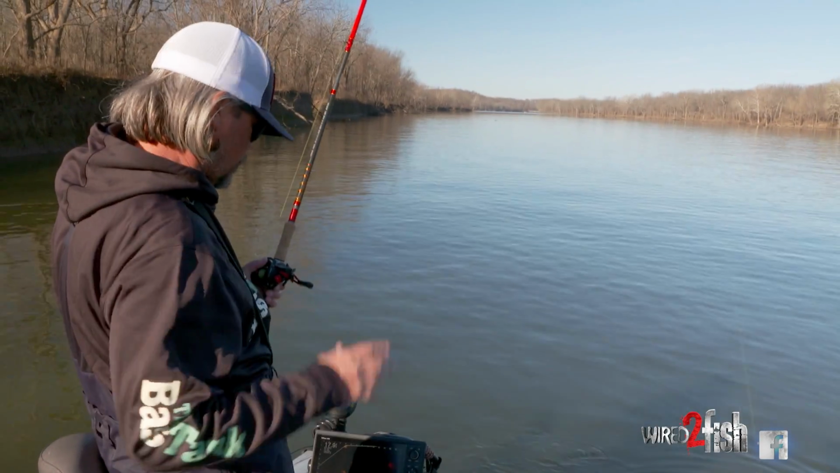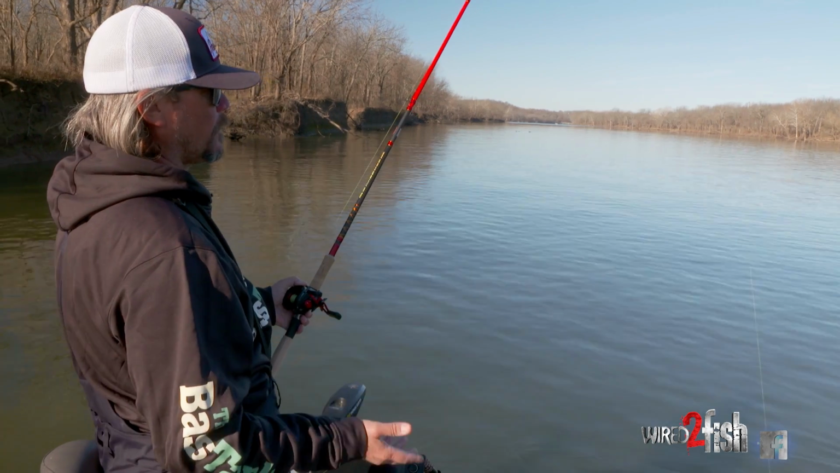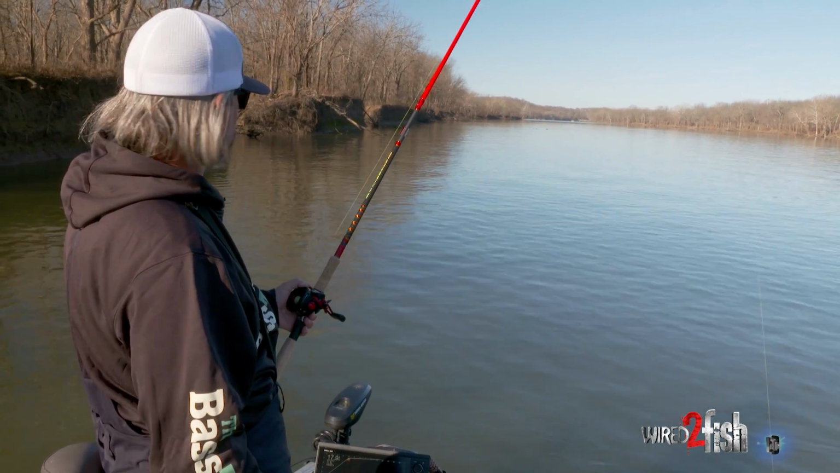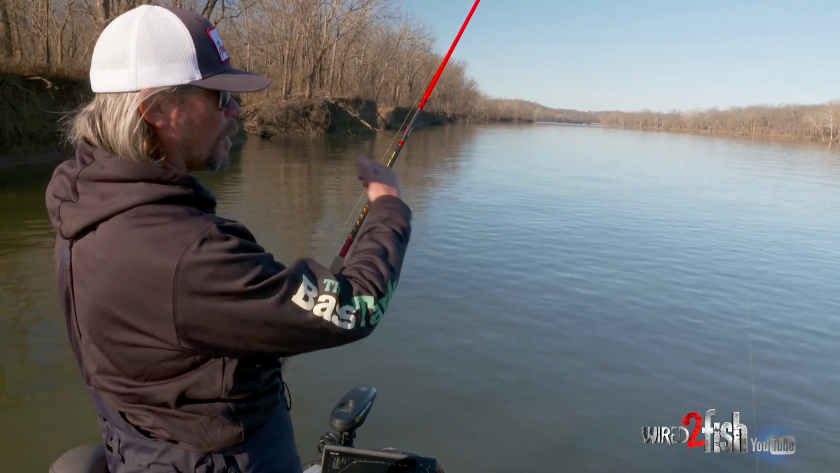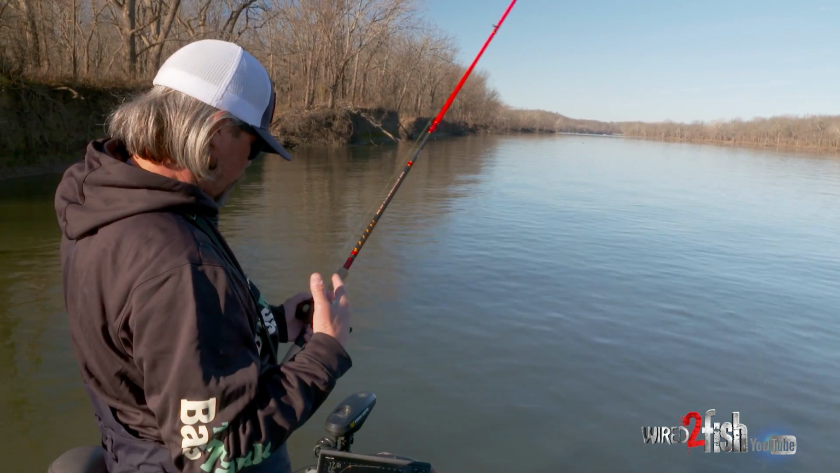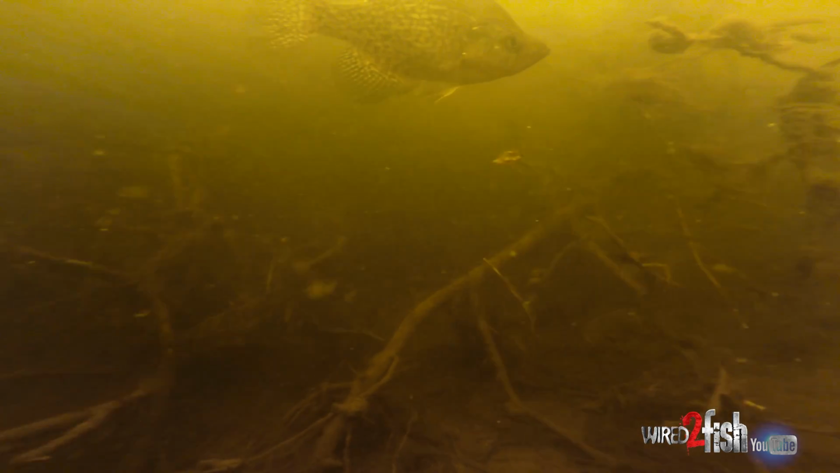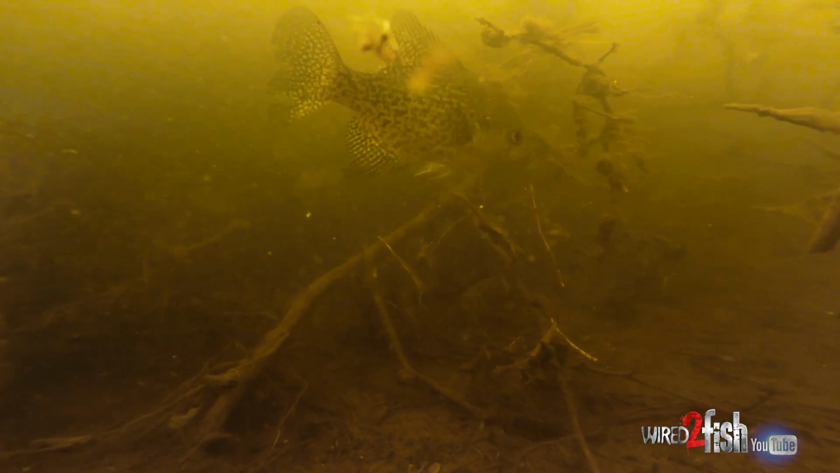Now these fish are deeper, they're not as spooky, but if you get in less than 12 or 13 feet and you turn your trolling motor to back over something, you're going to spook those fish. It may not spook them off of there, but they lock down. They're not in their natural state. They know something's not right, and they're just harder to catch.